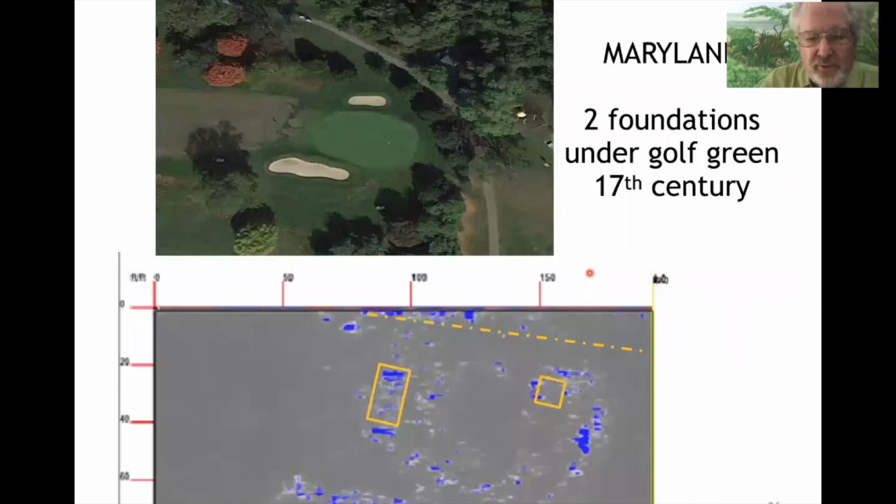Here's another one, a different one, a golf course green in Maryland. And this is in the area where New Providence, the town of New Providence, the predecessor to the town of Annapolis, was founded, across the Severn River. Underneath this golf course green, the survey, again, is about 200 feet by 70 feet. Rather than show the radar data, I've just put in orange here. We found the foundation of a building that's about 10 feet by 20 feet, and another foundation about 6 feet, 7 feet by 7 feet.